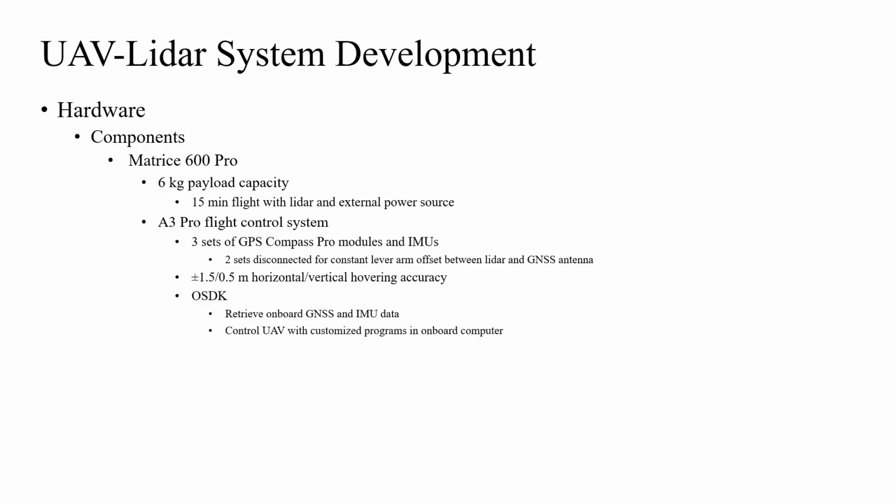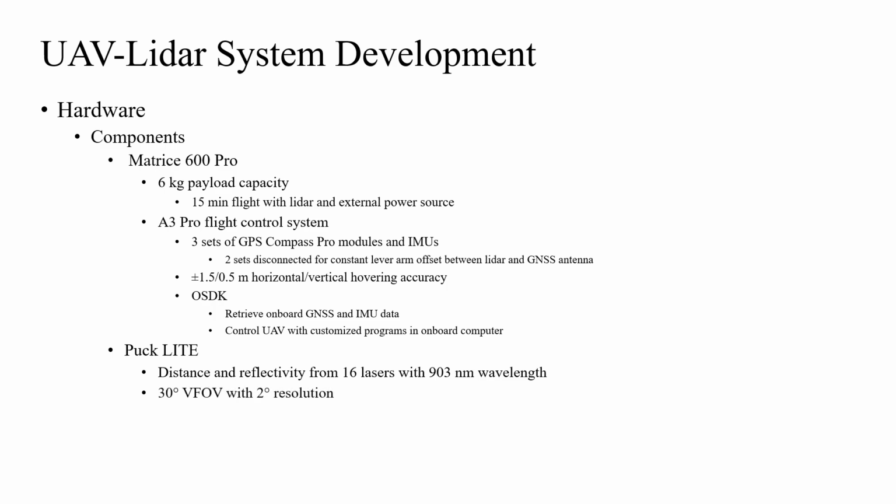The LiDAR scanner employed on the UAV was Puck Lite. It recorded distance and reflectivity information through 16 lasers with a 903 nanometer wavelength and had a vertical field of view of 30 degrees with a 2-degree resolution and customizable horizontal field of view range and resolution. The sensor could take up to 578,688 laser measurements per second with a plus or minus 3 centimeter range accuracy.